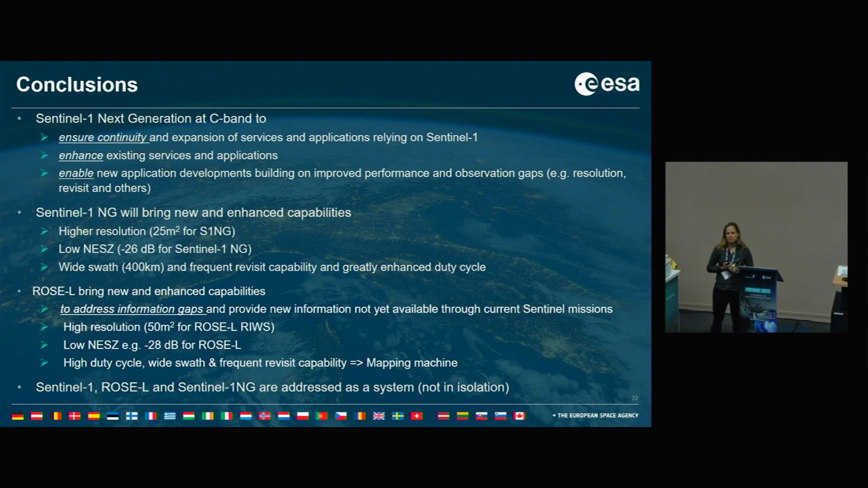We have a high resolution, a low noise, and a high duty cycle, and we also call it internally the mapping machine. So all these missions are addressed in a system and not in isolation, and that's very nice for us also to see what the missions will do all together in the future. That's all. Thank you for your attention.